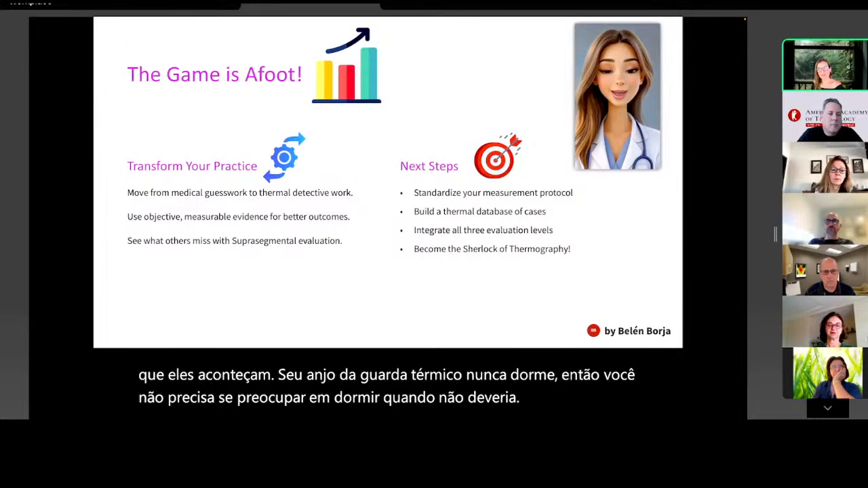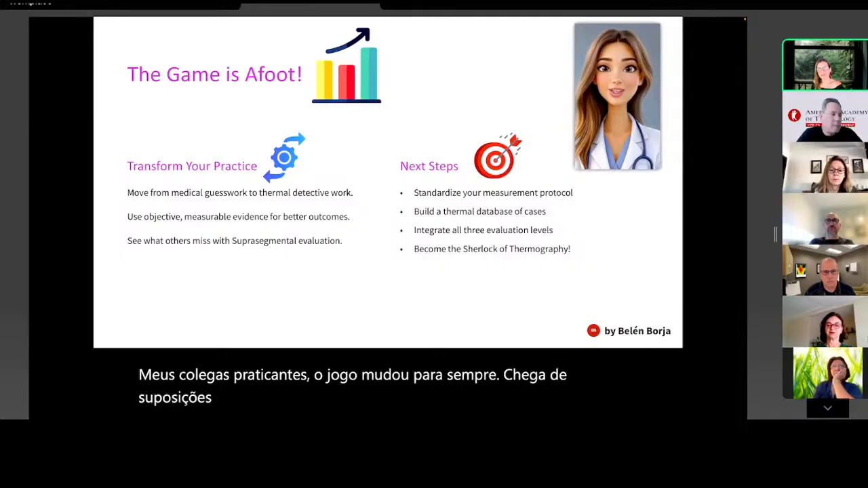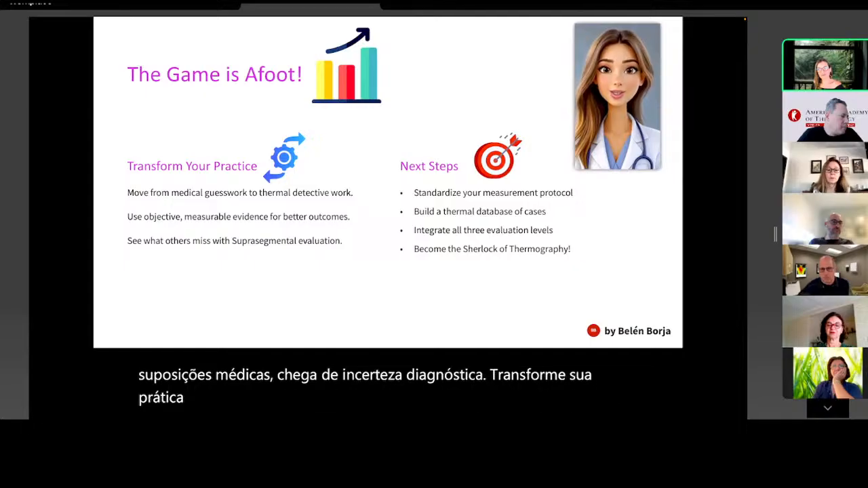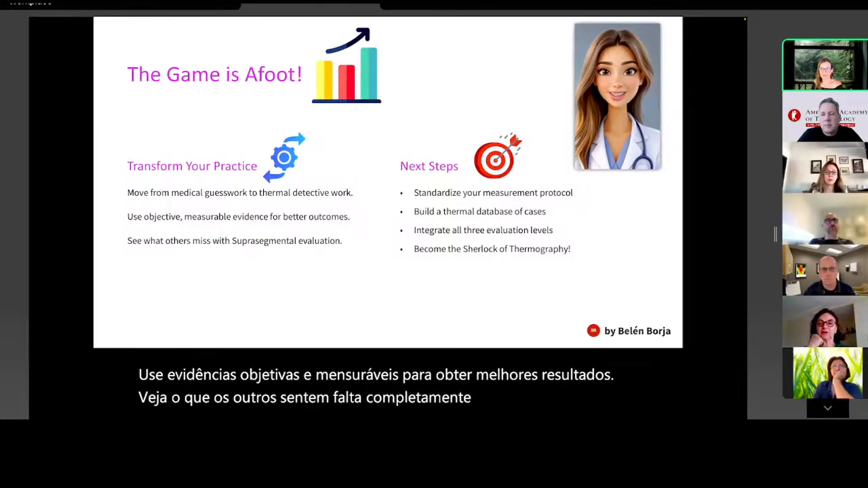My fellow practitioners, the game has changed forever. No more medical guesswork. No more diagnostic uncertainty. Transform your practice into thermal detective work. Use objective, measurable evidence for better outcomes. See what others completely miss with suprasegmental evaluation.